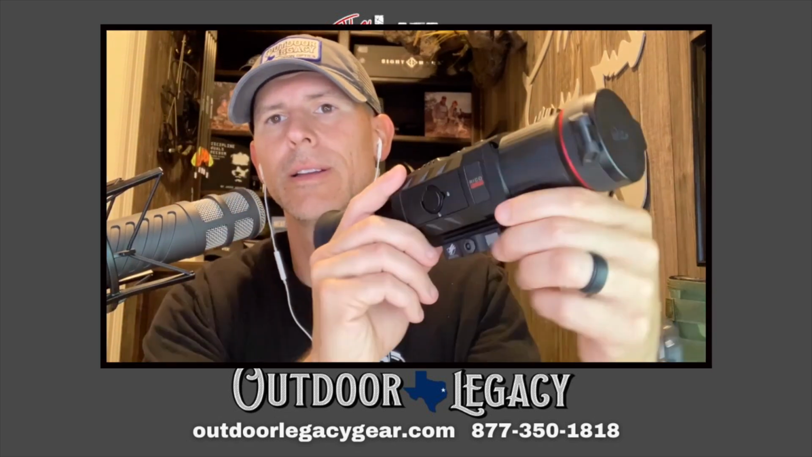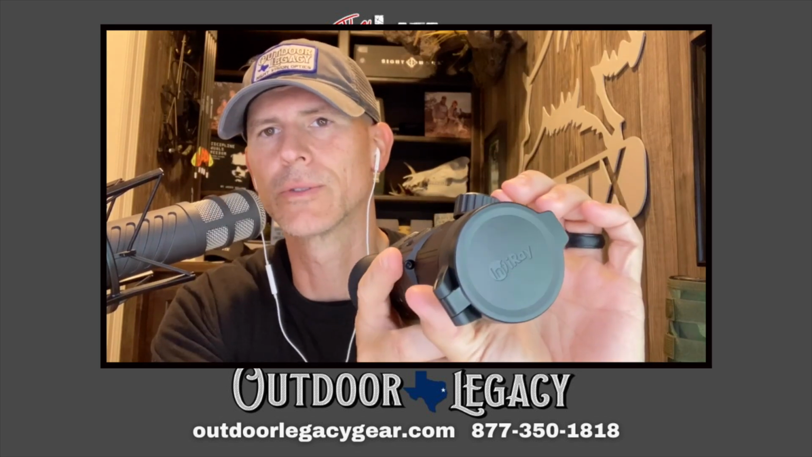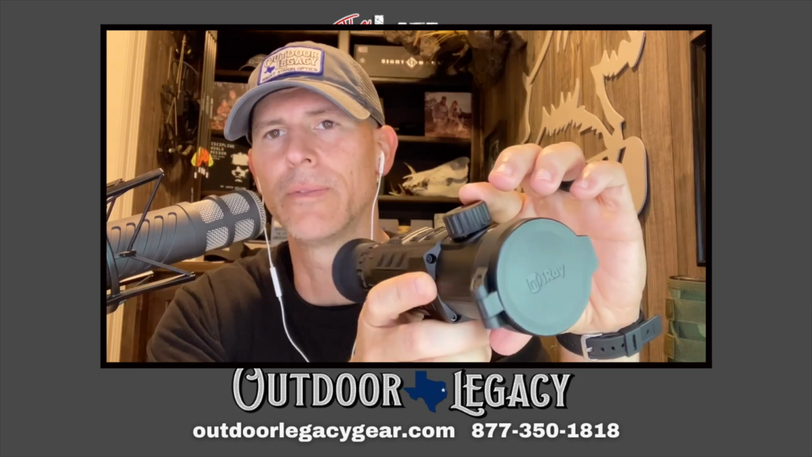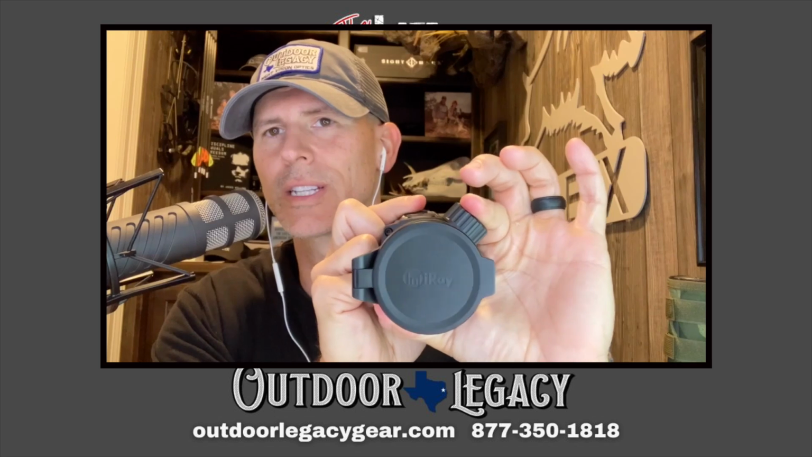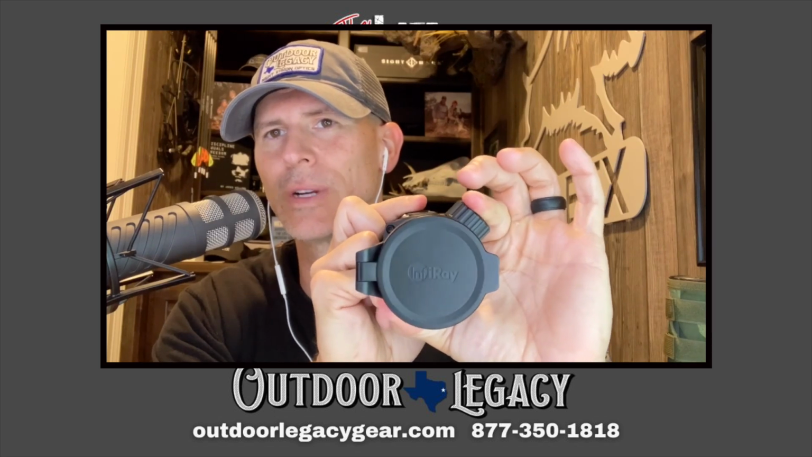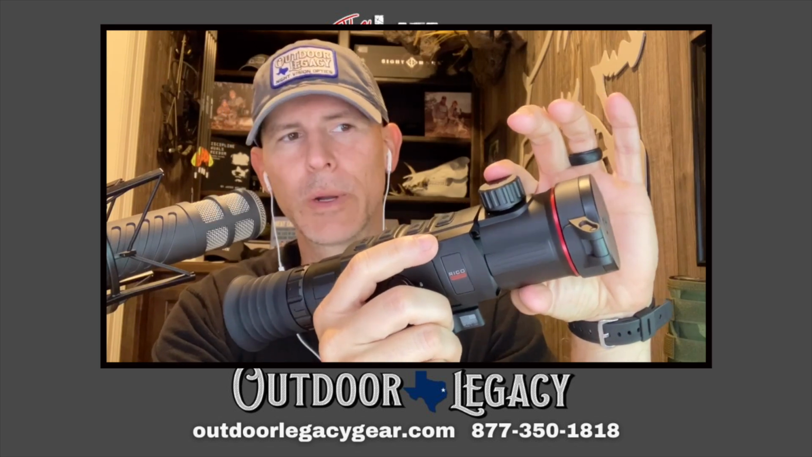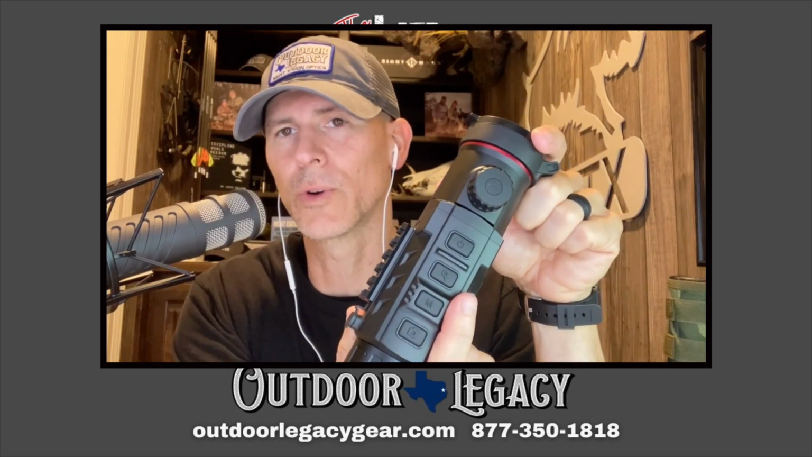Let's do a walk around of the optic. I was demonstrating while Jason was talking about the optical zoom and how it works. And we'll talk about this, how it's an improvement above the zoom binoculars, but it's a very quick and easy, almost just like a 30, 35 degree turn on that to change it from 1.5 power to 3 power. Very quick and easy. It does have 4 times digital zoom stepped up in between those optical zoom ranges, but